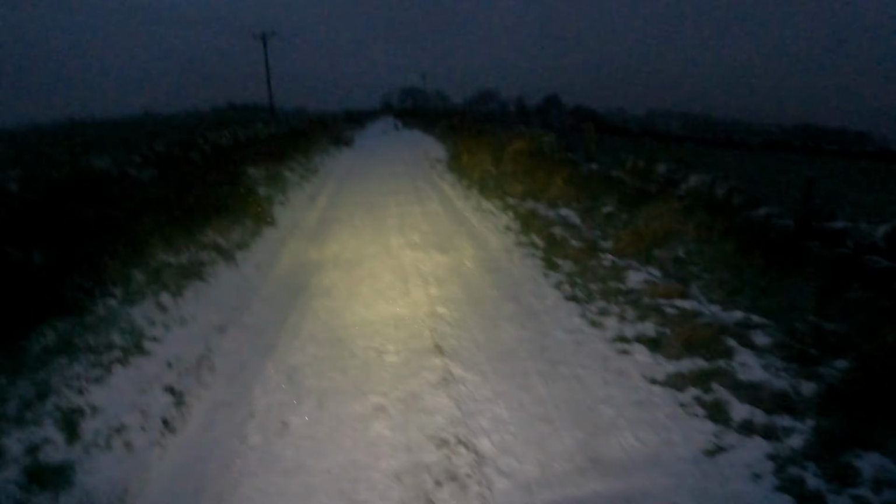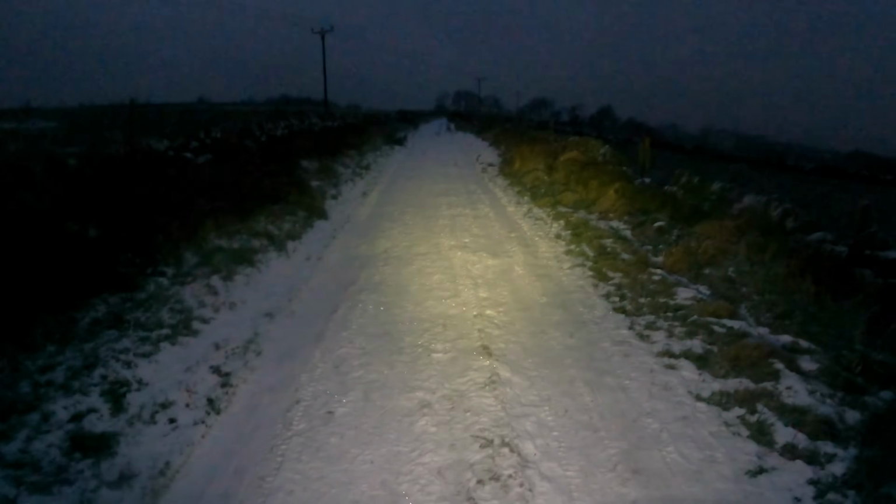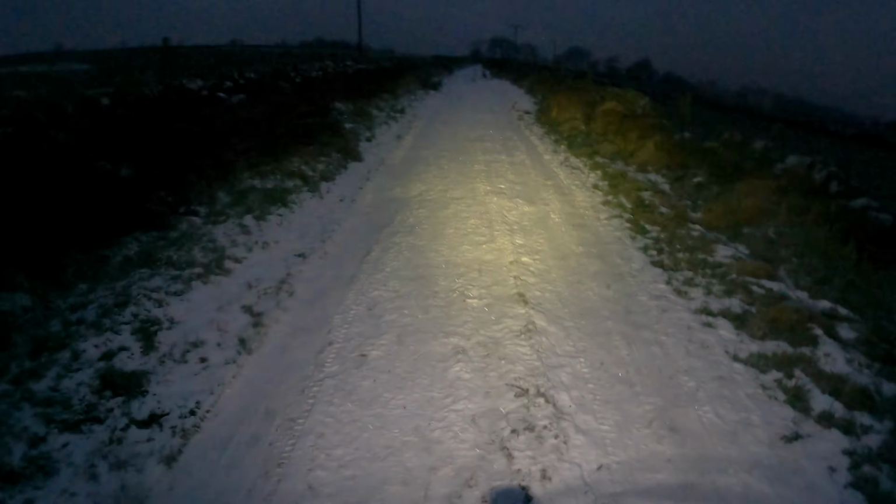So you can see there I'm just 1 bar down, and the light has 3 stages, so it's on the least bright setting at the moment, and the power button illuminates white when it's like that, and then you can put it up 1. I'll just show you what that light is like first. I know it's going to be a bit brighter as well because it's reflecting off the snow.